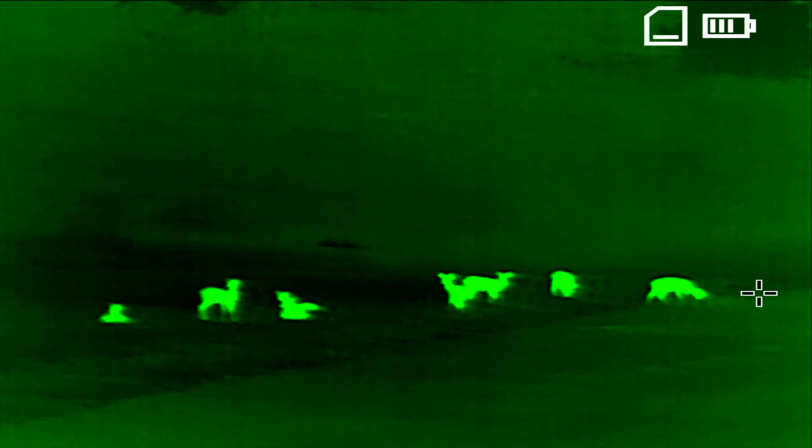The zoom feature is nice to have, but it does get a bit grainy and blurry, so while it is a bonus to have the capability to zoom in, the lack of sharpness makes it something that I don't often find myself using much. The 1x magnification is sufficient for all of the needs which I've had with this device.